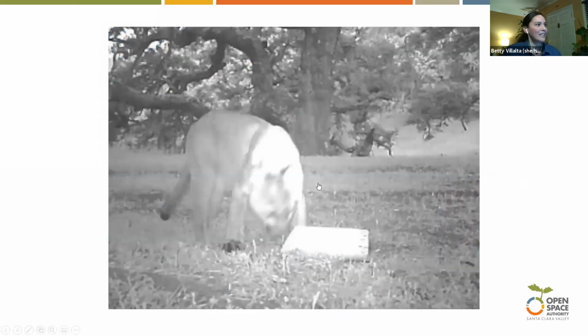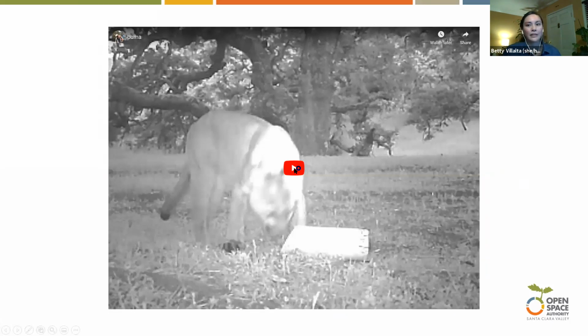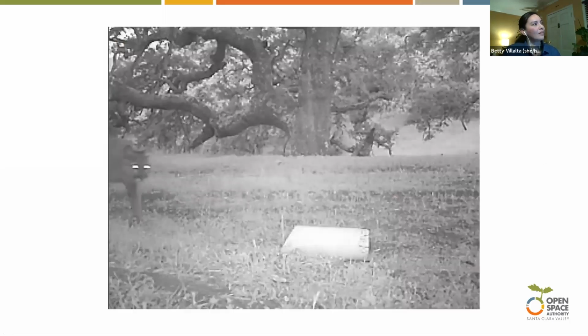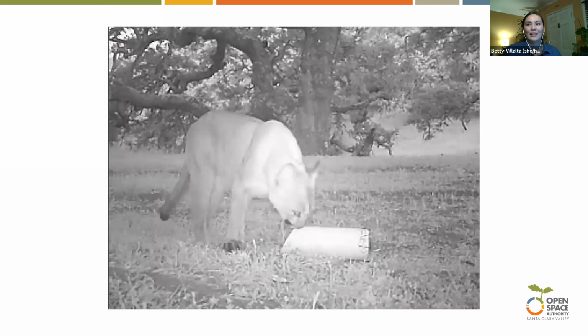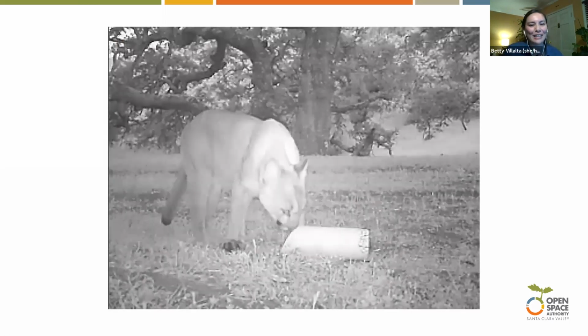All right, and this next one, I got very excited about. So same tree, same location, same spot, scent marker there. Well, we have a mountain lion. Mountain lions are one of my favorite animals, as well as a coyote.